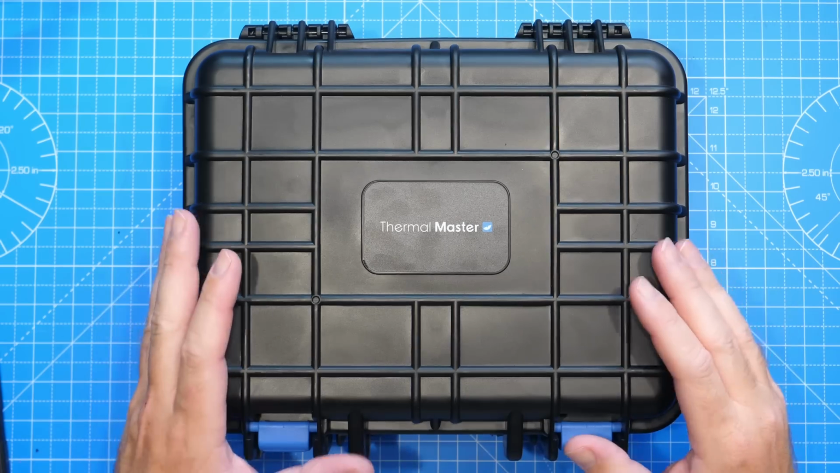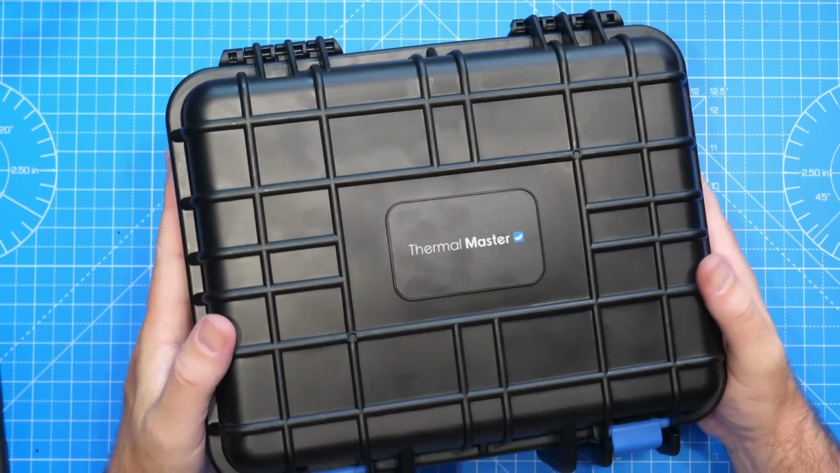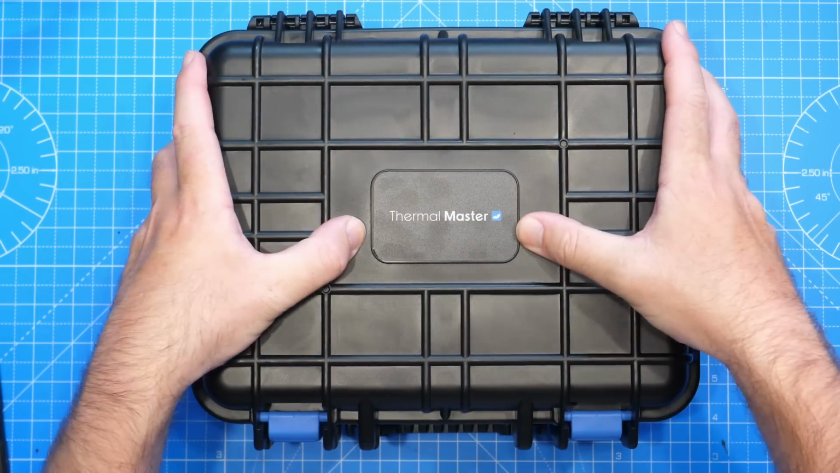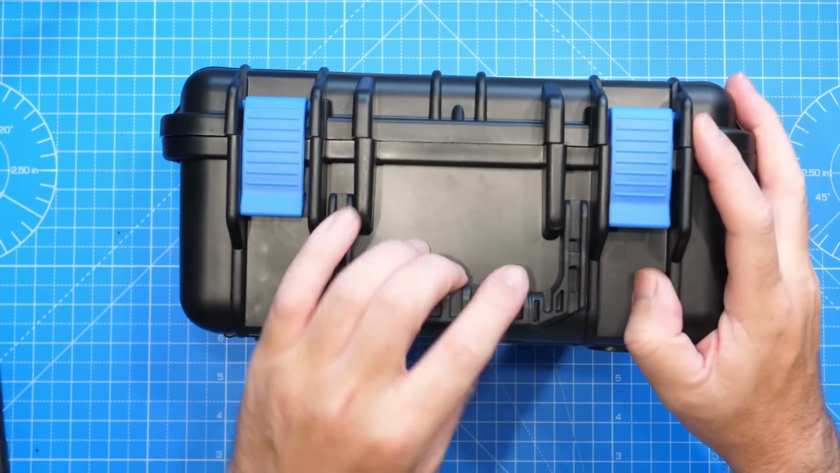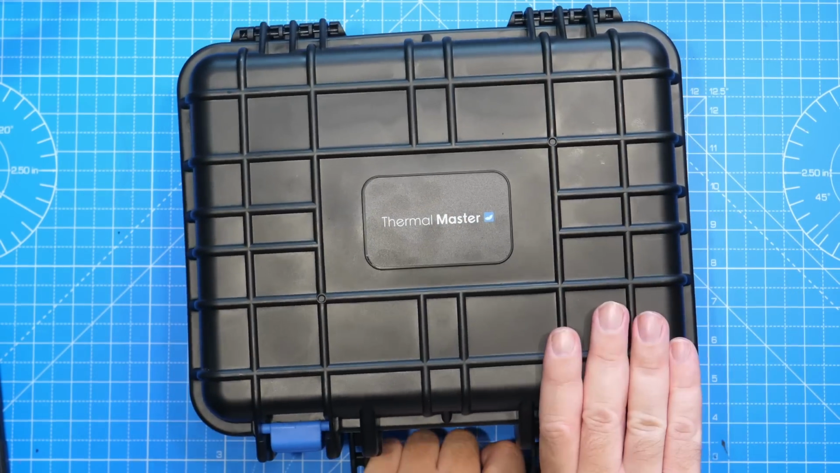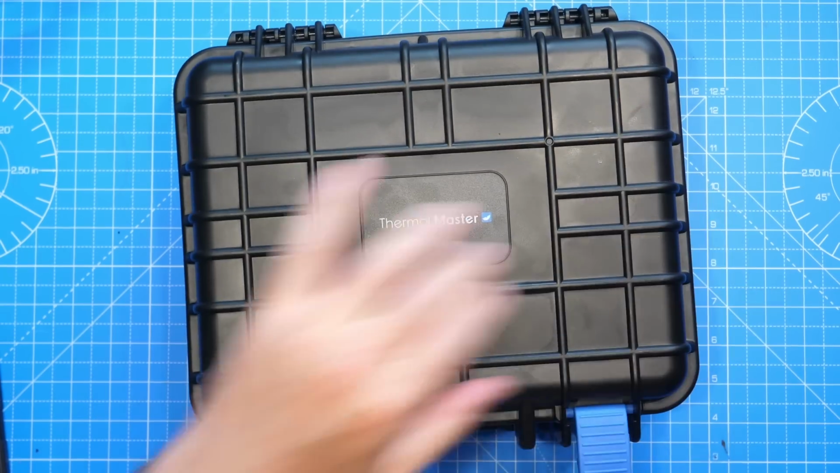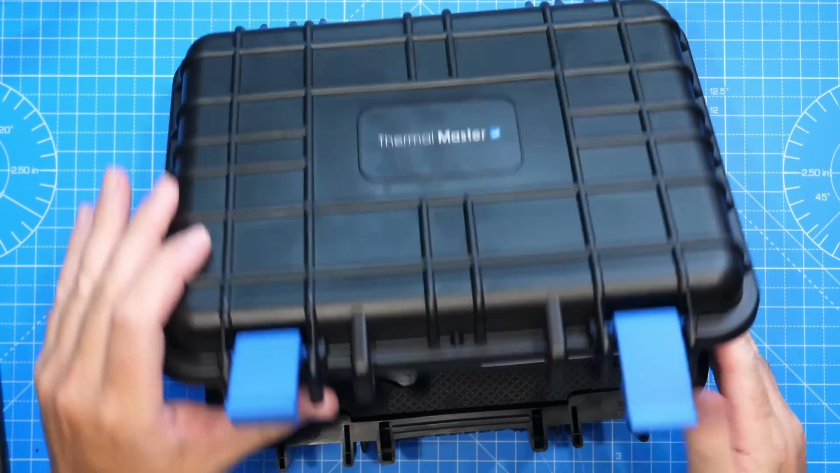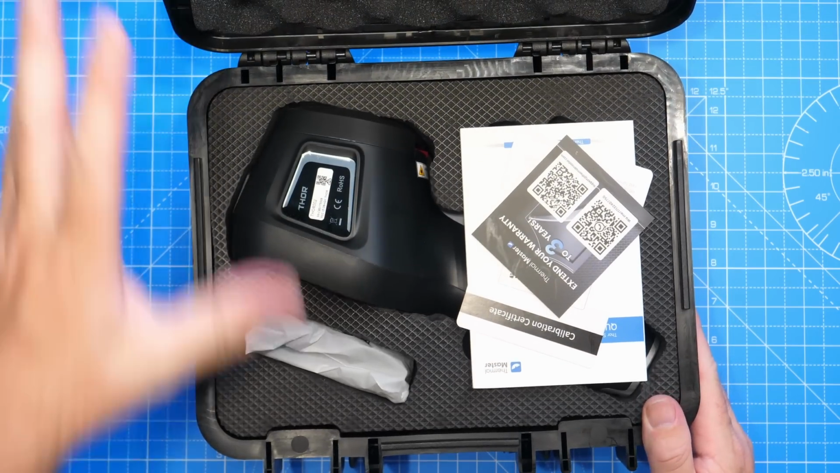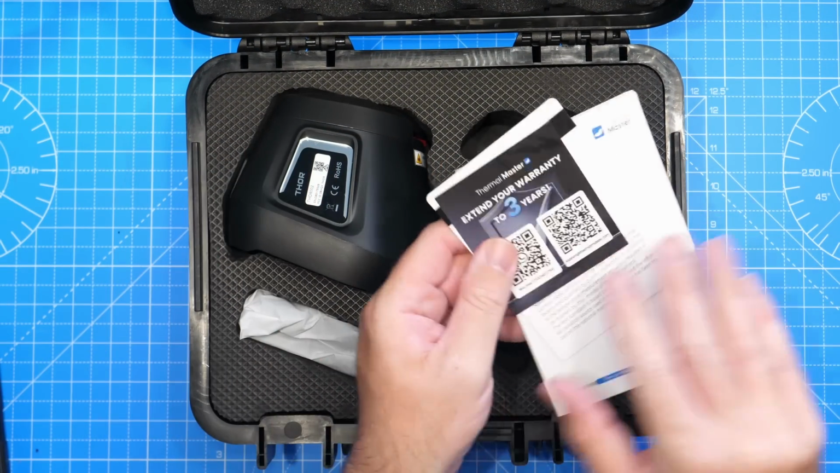Okay, so this is Thor from Thermal Master. Now, when you get this thermal imager, it does come in this nice plastic hard case. This should offer some nice protection. It's got some latches down here as well as a carry handle here. When you open it up, you do need to give it a bit of a press to actually release the latches on each side. Inside, you will find the thermal imager itself. You have your instruction manuals as well as your warranty card.